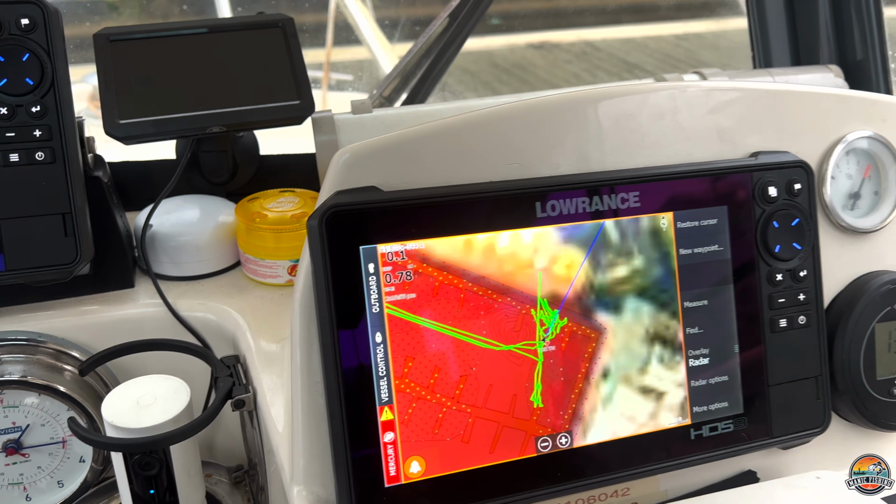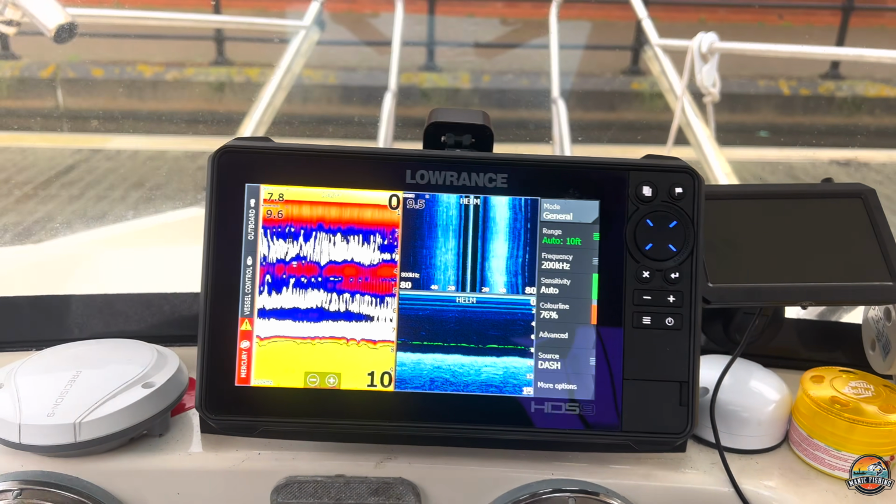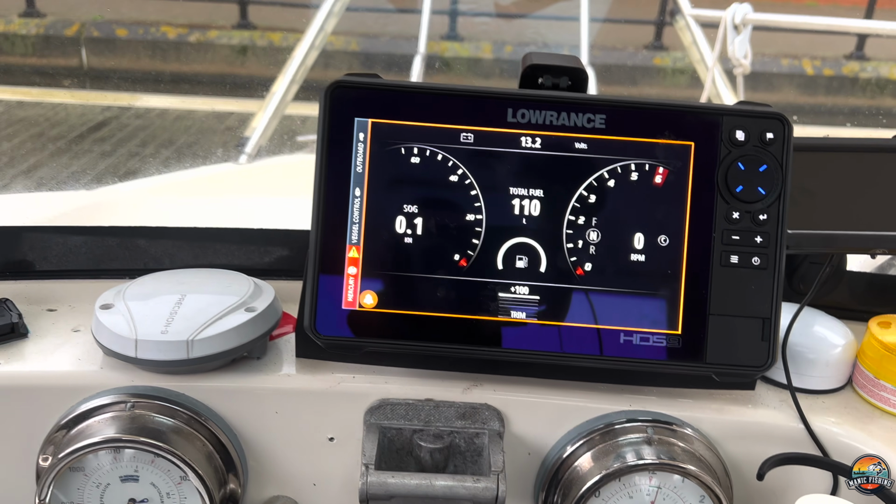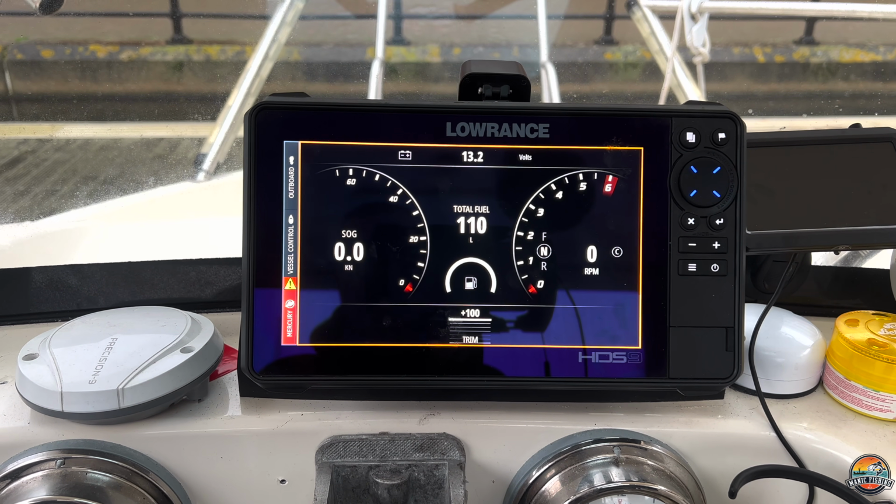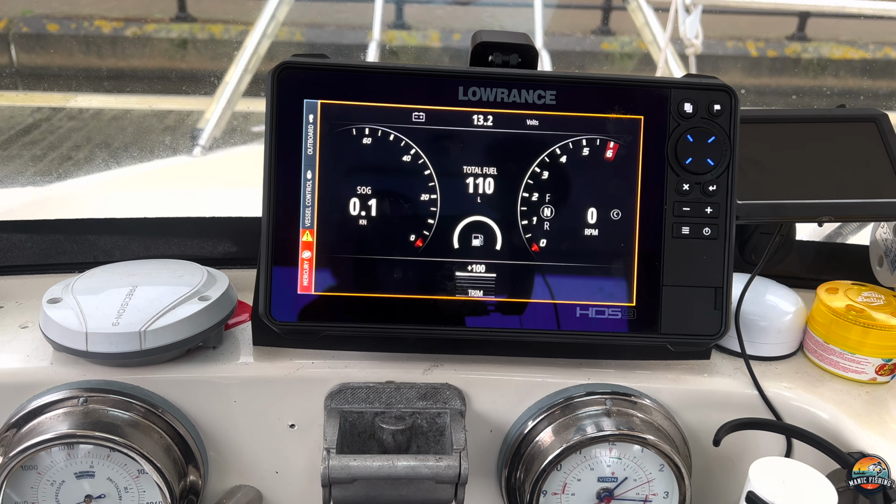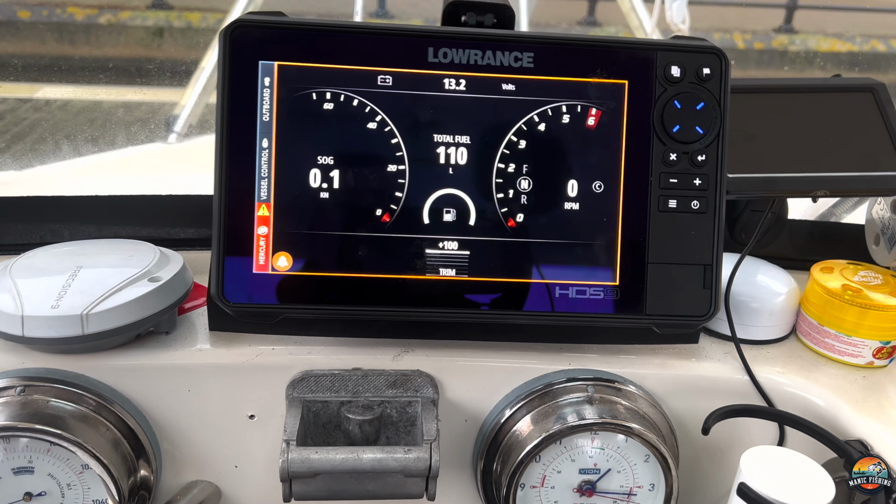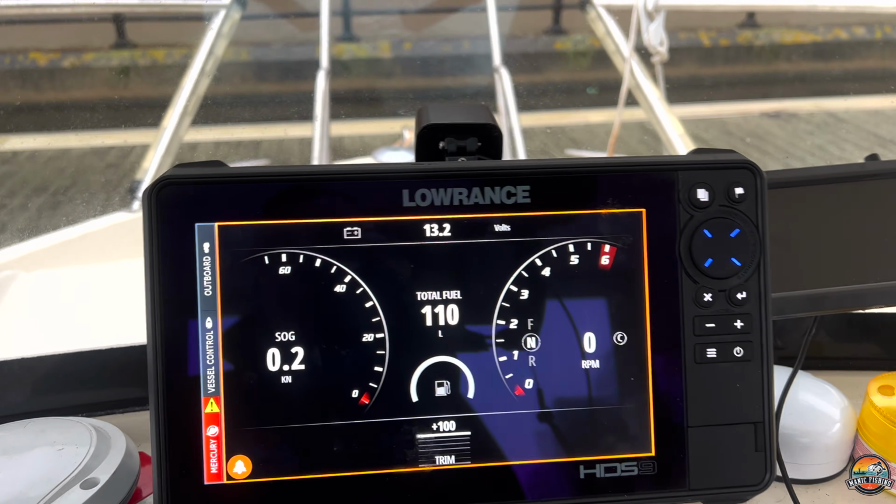So that's where I am. There's Lady Margaret there. And on the page settings here, I've got this set up. I've got a Mercury VesselView link, and that gives me my engine management. So when I'm going out, it tells me my fuel consumption, what I'm using, litres per hour, my revs, and whether my system's all running correctly.